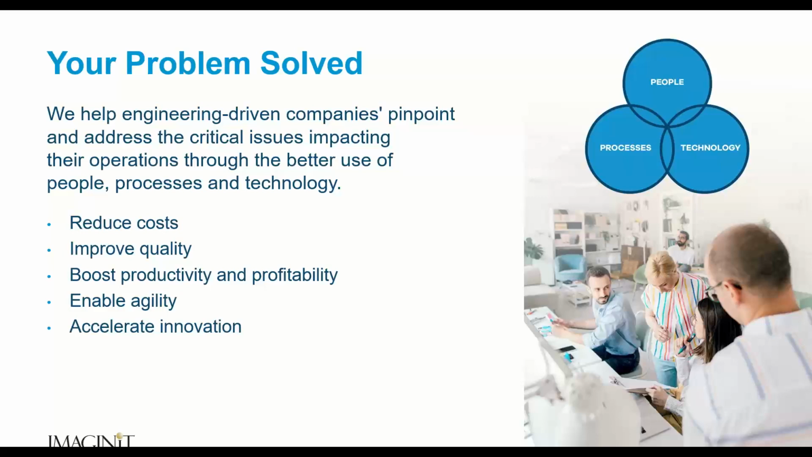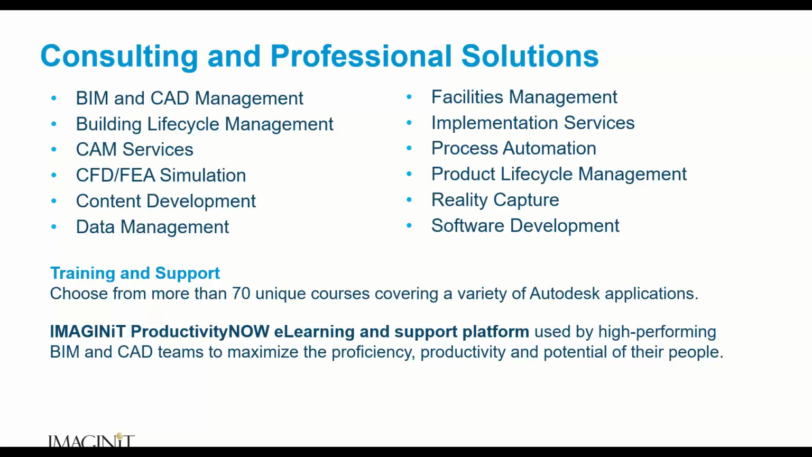Anytime you know something a little deeper about software, we boost productivity, which in turn boosts the profitability of that person's work. We enable agility and accelerate innovation. So across the top here, consulting and professional solutions. I'm not going to read each one of those to you, it would take a bunch of time, but I'll let you take a look at that.